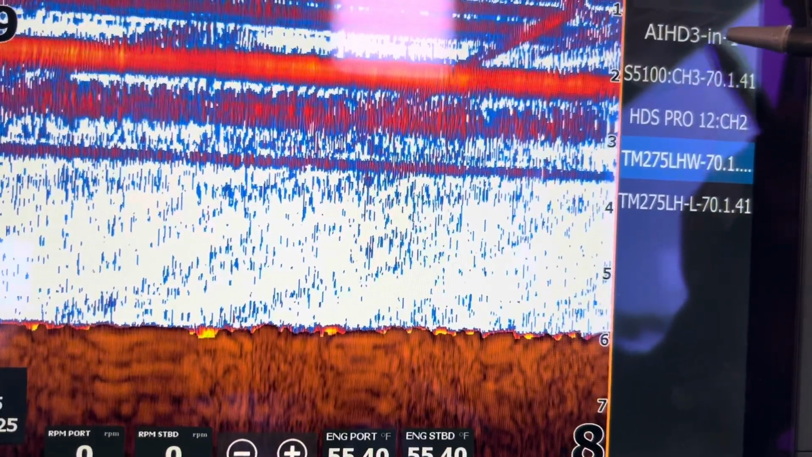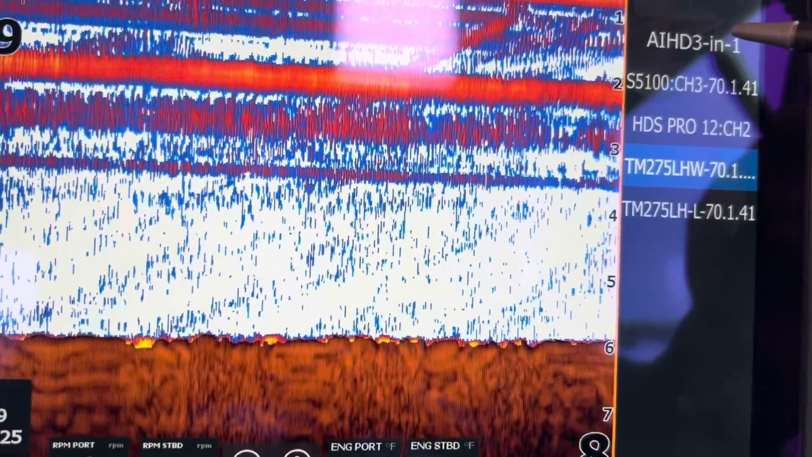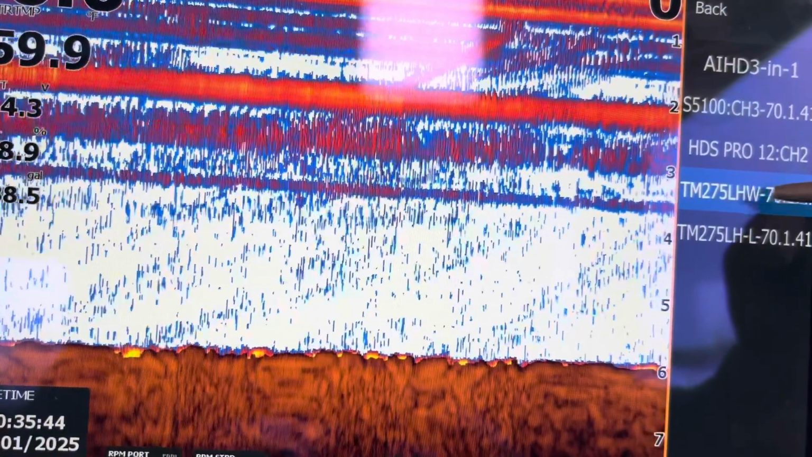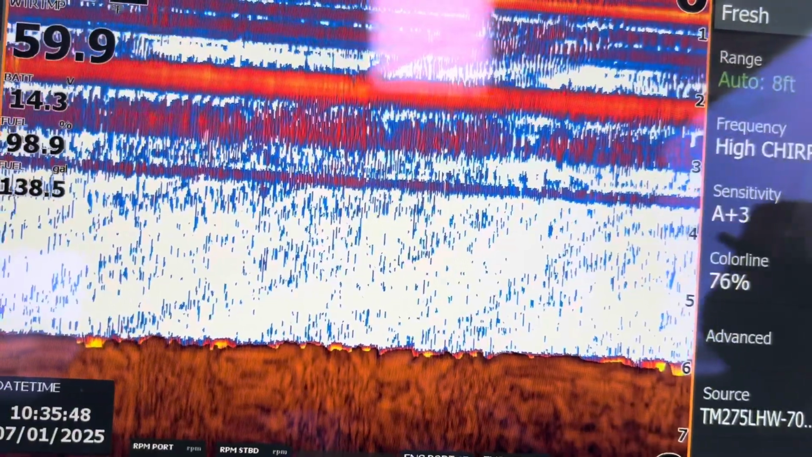Typically what I do is I run my 3-in-1 if I'm in 100 feet of water or less, particularly if I'm fishing the shore or up on the beach. That's how I do it. And then on this one, as soon as I get over 100 feet of water, I'll kick it over to that one. So that's how I run that.